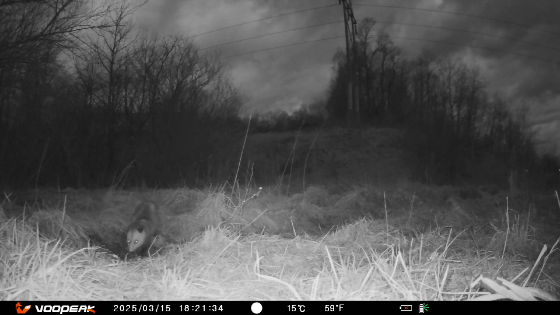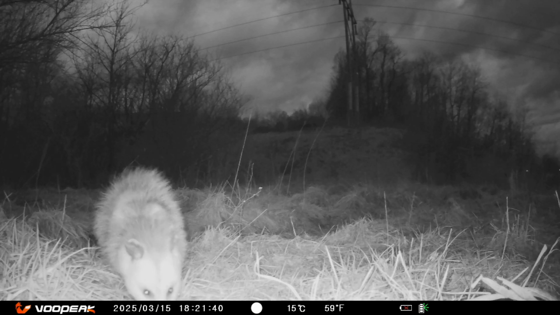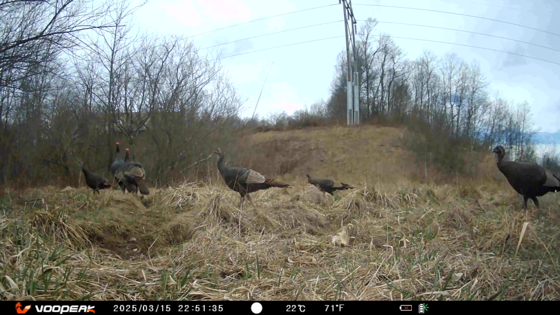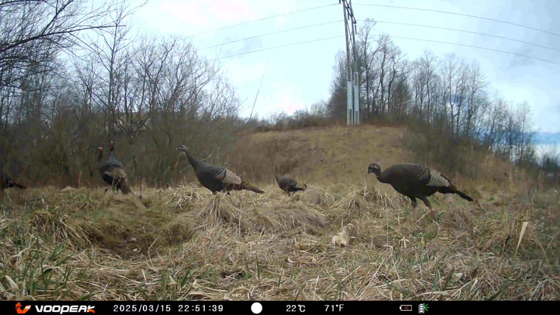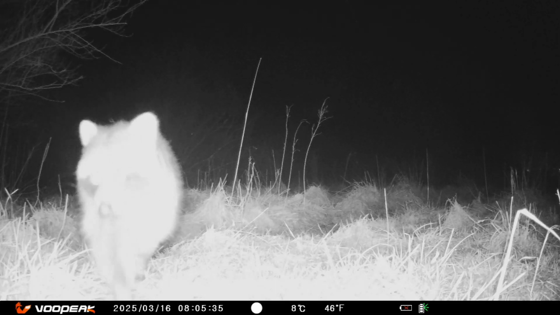The possum even comes to get a drink. This has become a popular place. Glad we've had plenty of rain lately. The turkeys have returned recently. It made me smile to see them again. Part of me wonders if they're the same flock from last fall. Do they remember this place, or is it simply part of their inherited map, a stop on their seasonal journey?